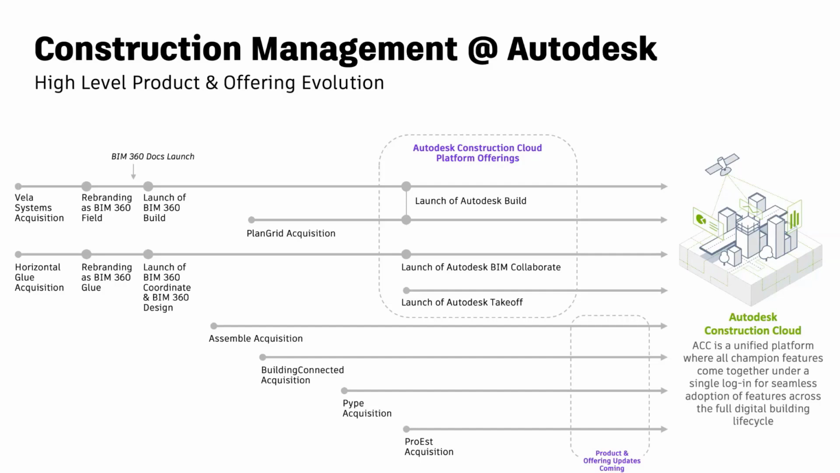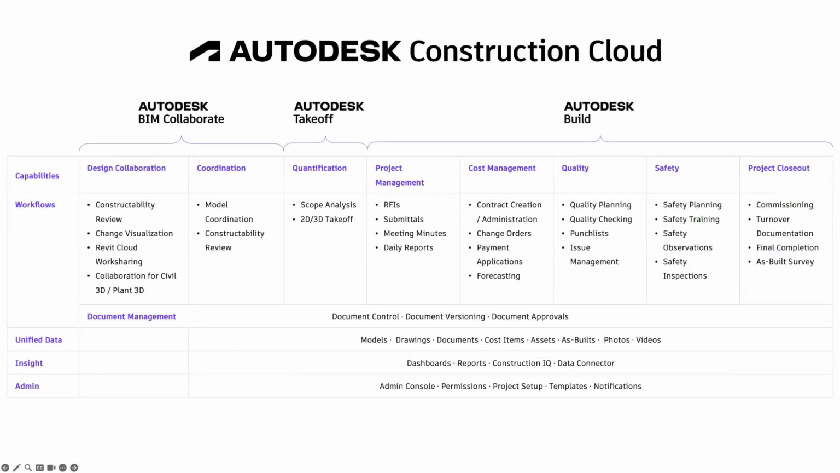Each of these, BIM Collaborate, Takeoff, and Build, work in concert and have an underpinning of Autodesk Docs: 3D models, documents, photos, and everything that construction teams use live within Autodesk Docs and is usable throughout these solutions. You'll see elements of Building Connected, Pipe, Assemble, and ProS get incorporated into Autodesk Construction Cloud as well in the future. As I mentioned, each of these solutions work closely in tandem.